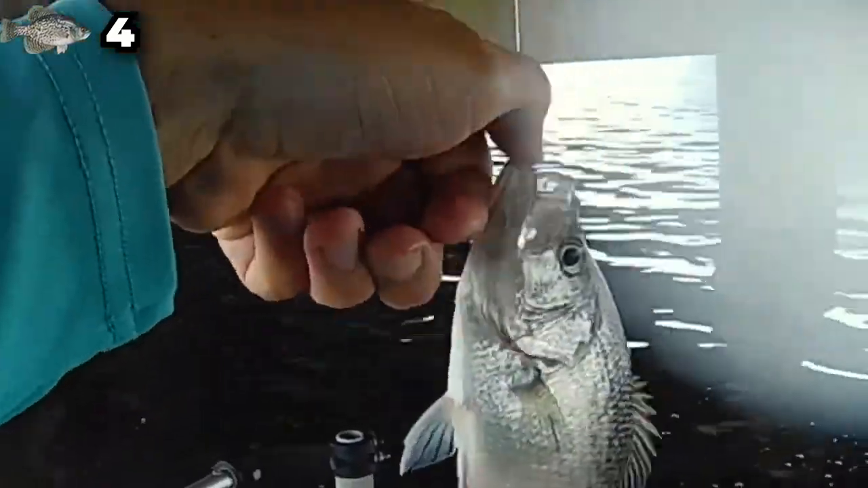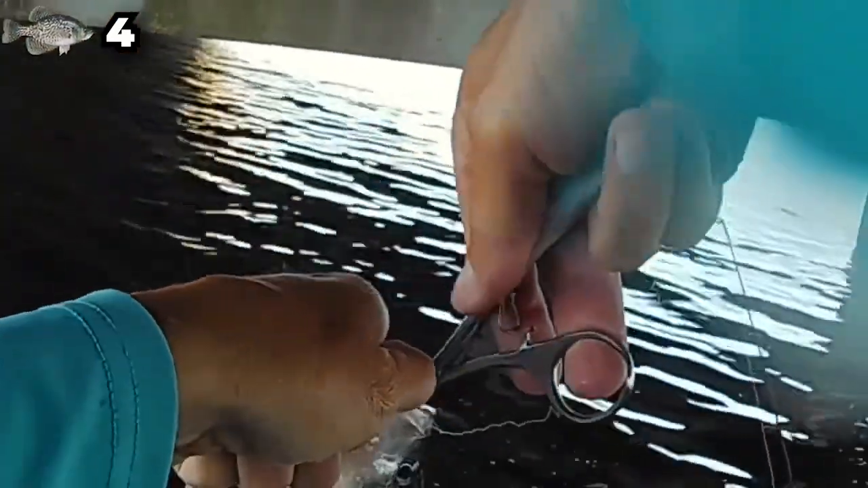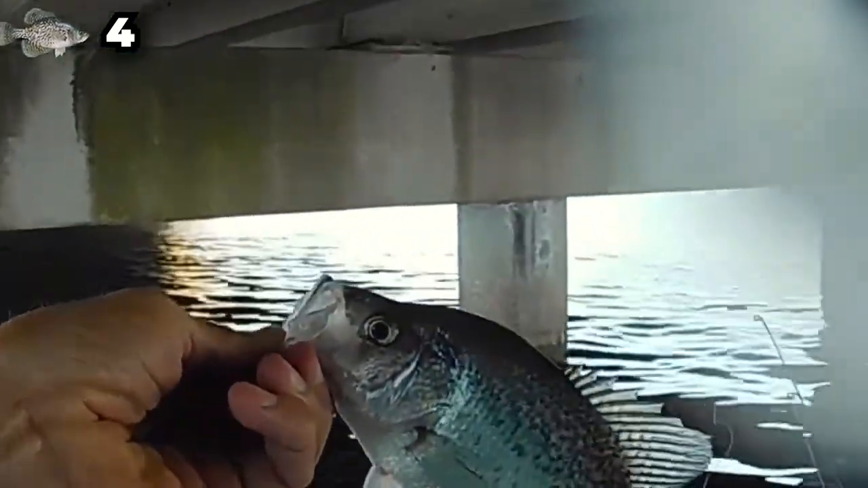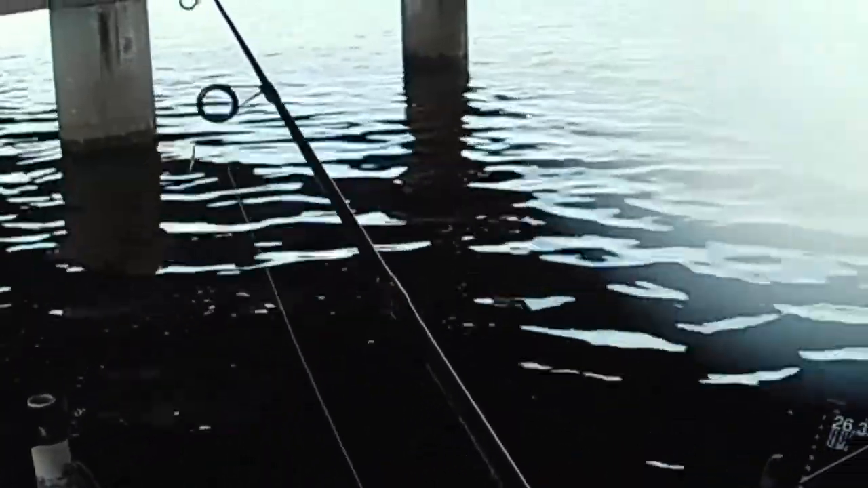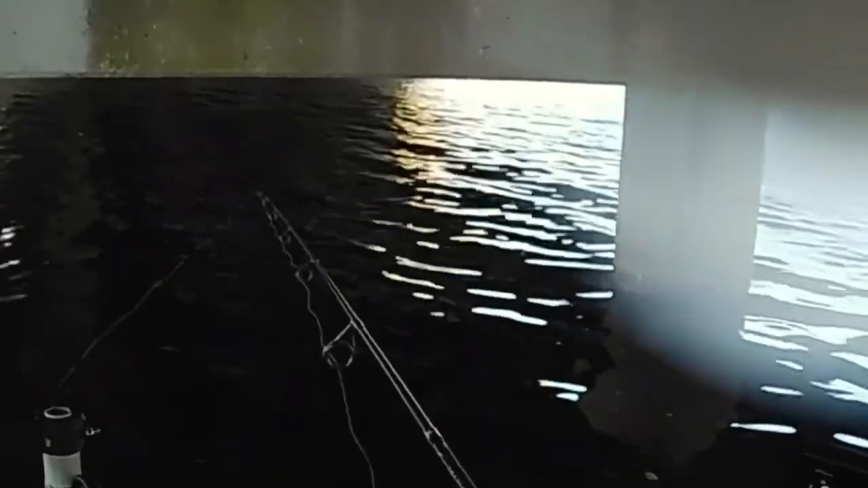You know, even on my guide trips here lately, we're really catching a lot of fish, and there are a lot of black crappie. We must have really had a good spawn here in the last couple years, because there's a bunch of crappie that size, and you have to weed through those to catch the good ones. Down on the south end anyway. I'm not on the south end today.